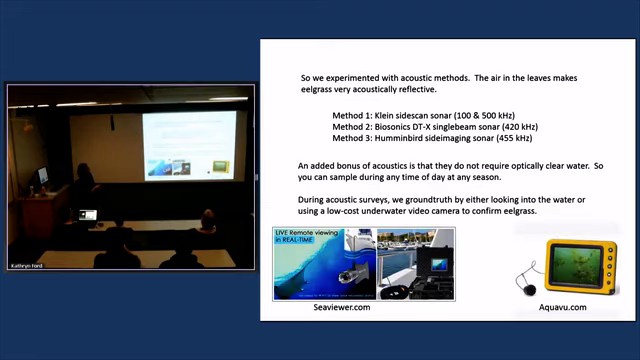The air in the leaves makes eelgrass very acoustically reflective, so it's a great plant to map with acoustics, and again is monospecific typically. So we looked at a Klein sidescan sonar that images in both 100 and 500 kilohertz, Biosonics' DTX single beam sonar that takes its acoustics at 420 kilohertz, and then the Humminbird side imaging sonar, which is just a side scan sonar at 455 kilohertz.